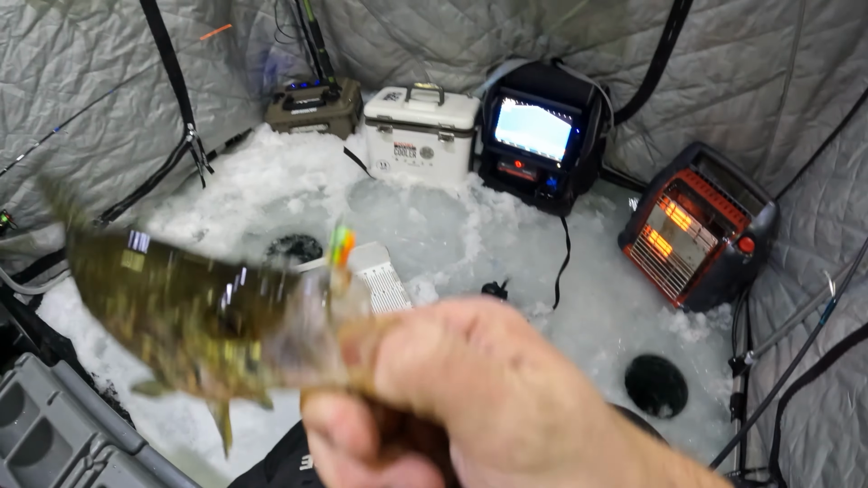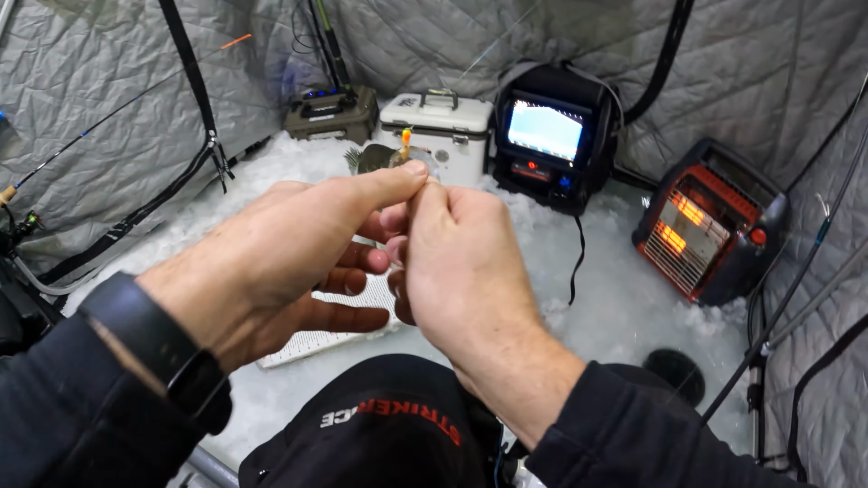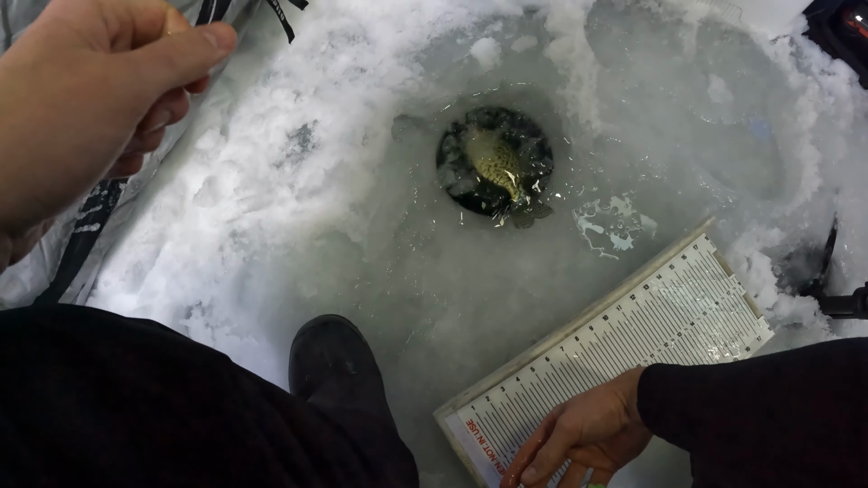And you can see the jig I'm using right there. That's how they hit them. They love them, that little diamond eye on the tip. Gotta love that thing. Let's get a quick measure. It might be a little smaller than 10. It's a good 9 3/4 fish. Nice. Nice crappie. We'll let her go. See you later.